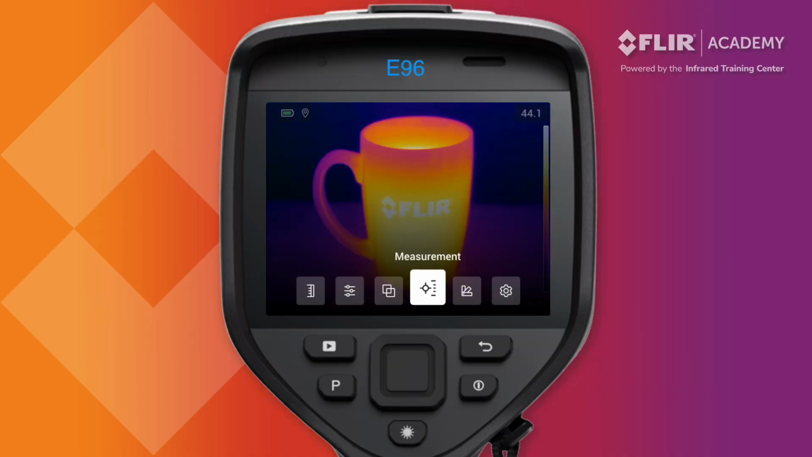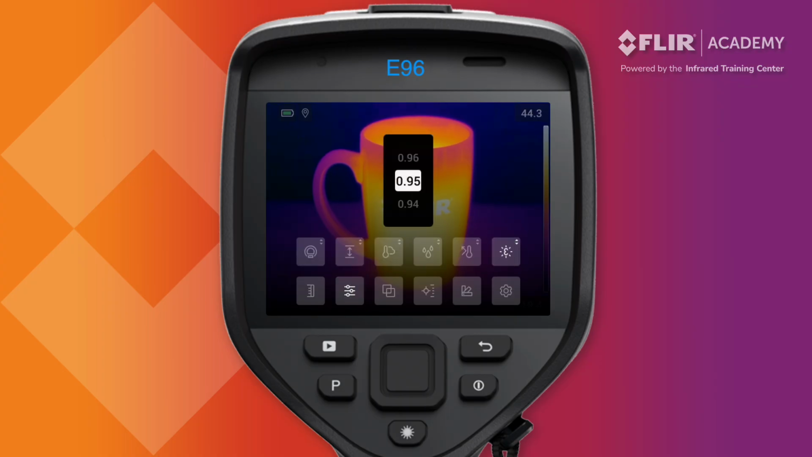Navigate to the main menu and select Measurement Parameters. Use the navigation pad to highlight the desired parameter and press up and down on the navigation pad to adjust its value. You can also use the touchscreen to scroll and change these as well.